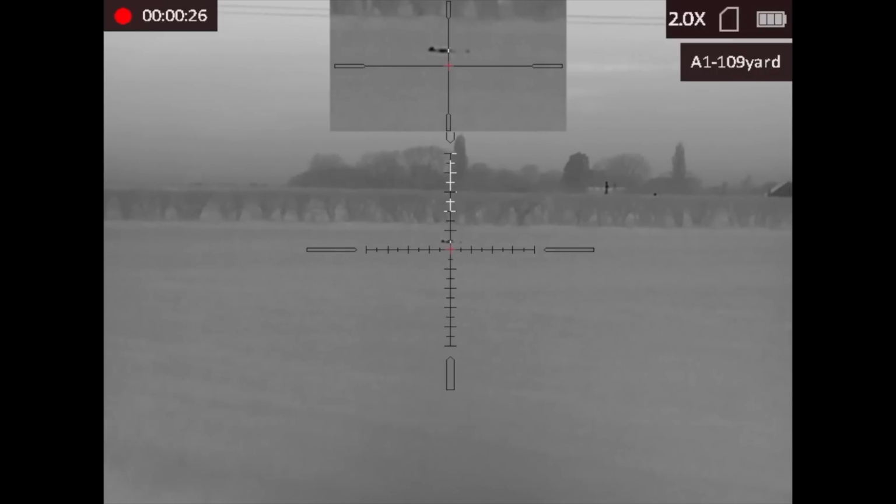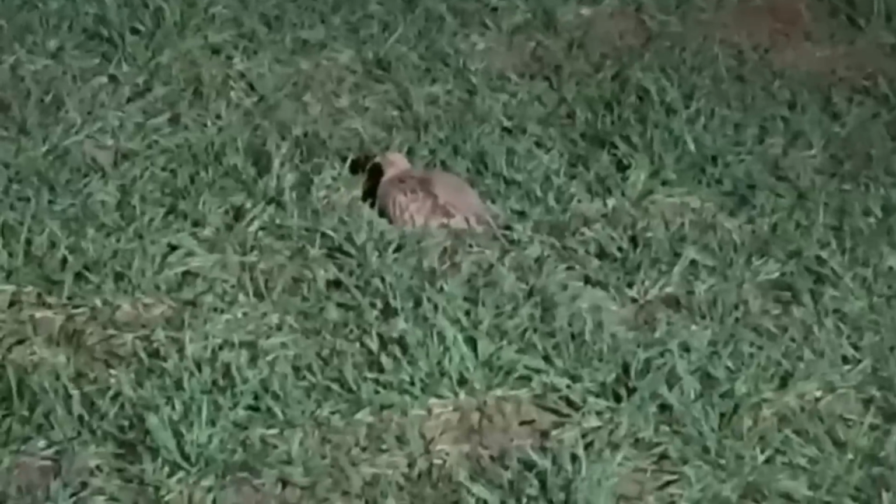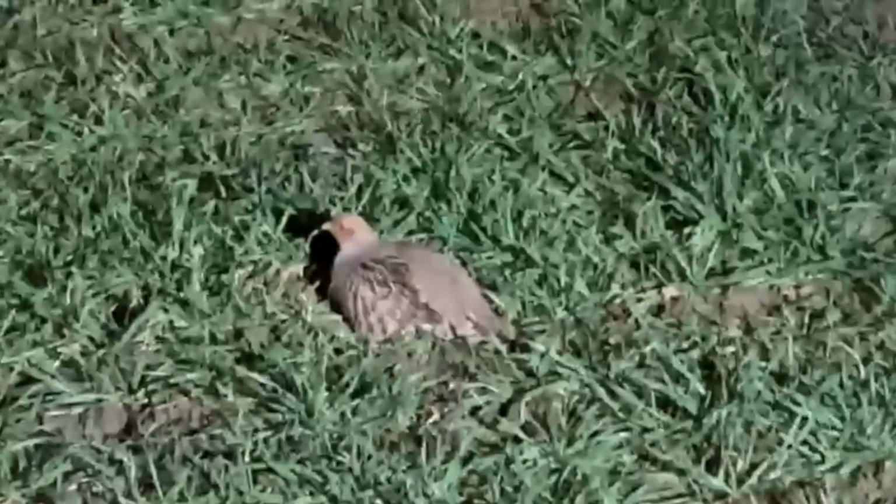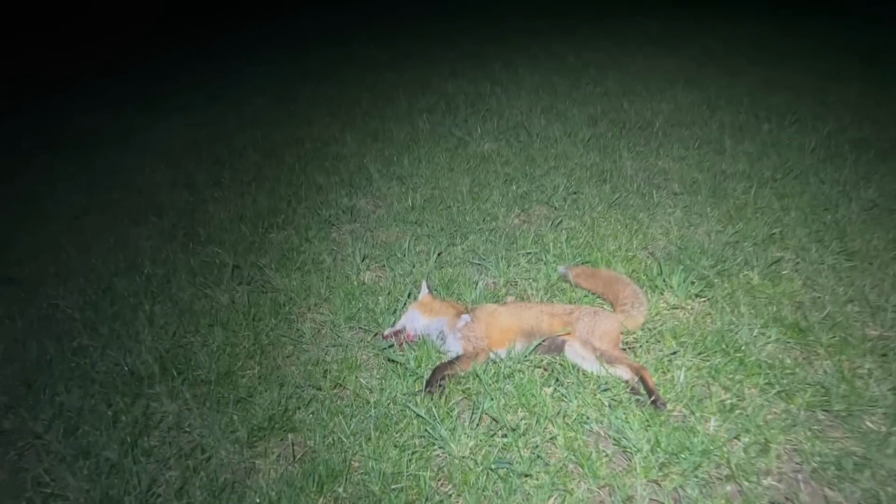How's that for a shot? Walking up to go and retrieve this fox, Dwayne recorded this on his phone and sent it to me, hence the quality, but it's a beautiful English ground nesting partridge, part of the reason why we control the foxes in this area. It seems further than 193 yards, doesn't it? It does when you walk out. Yeah. That's pretty good in this wind, though, I tell you.